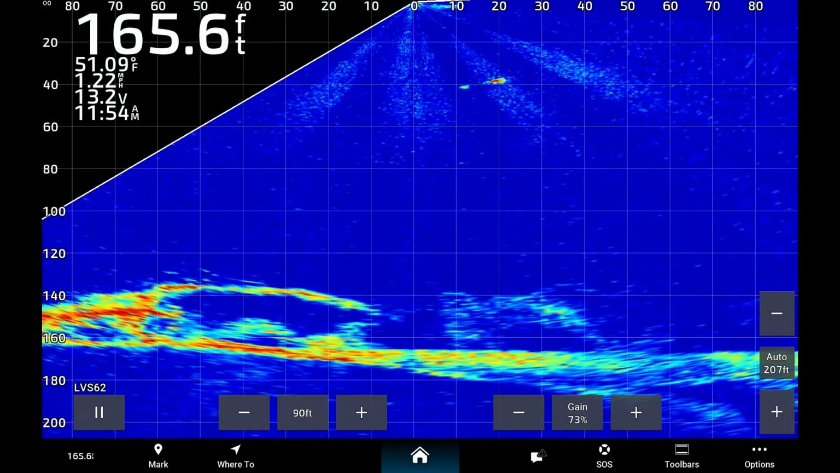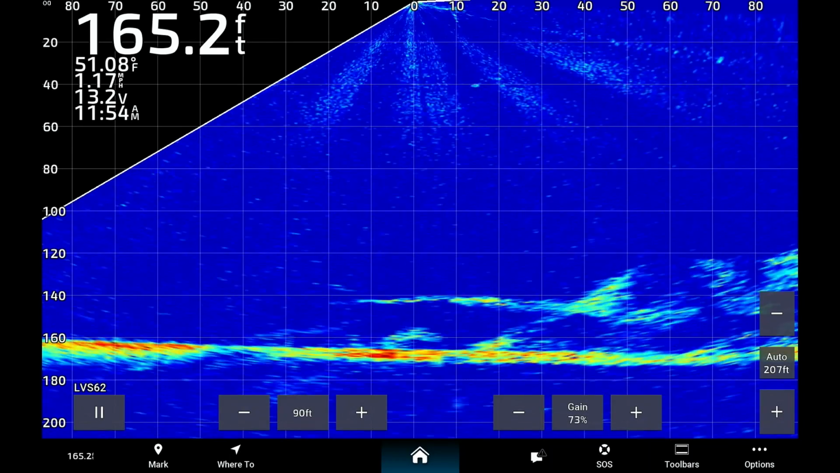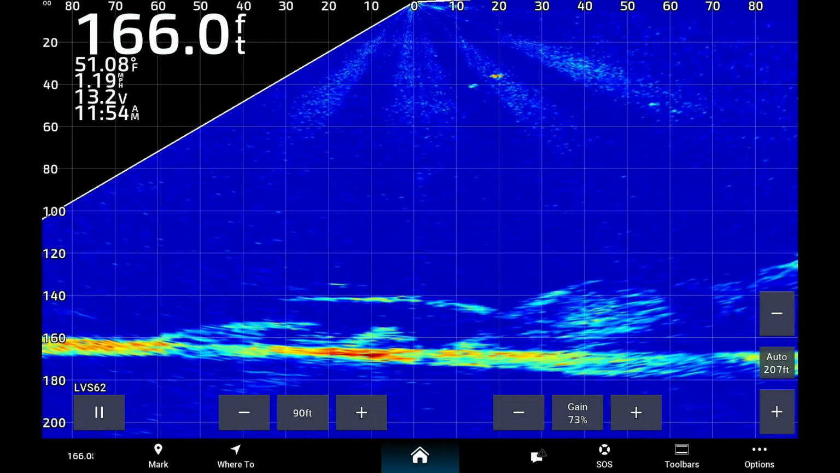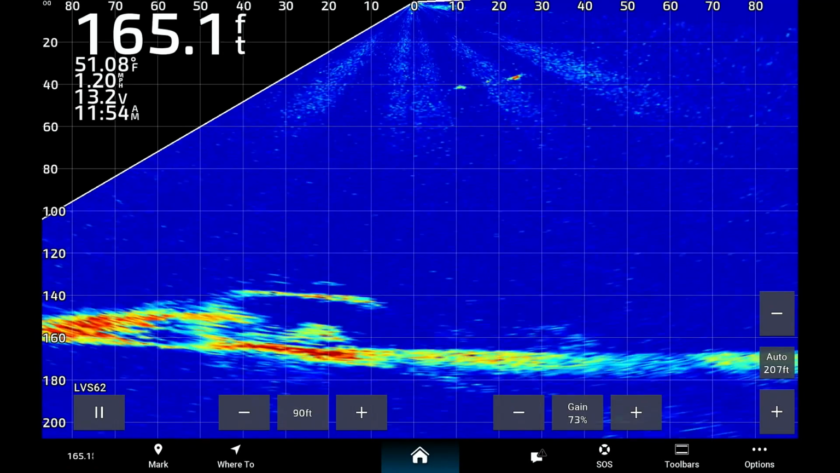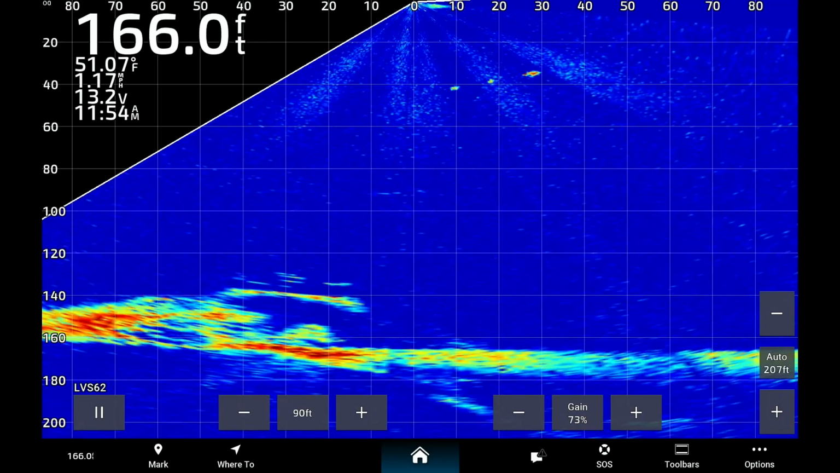So I'll show you that. So there you go with that. You can see that there are now some fish back there, and then you can easily see the two downriggers.